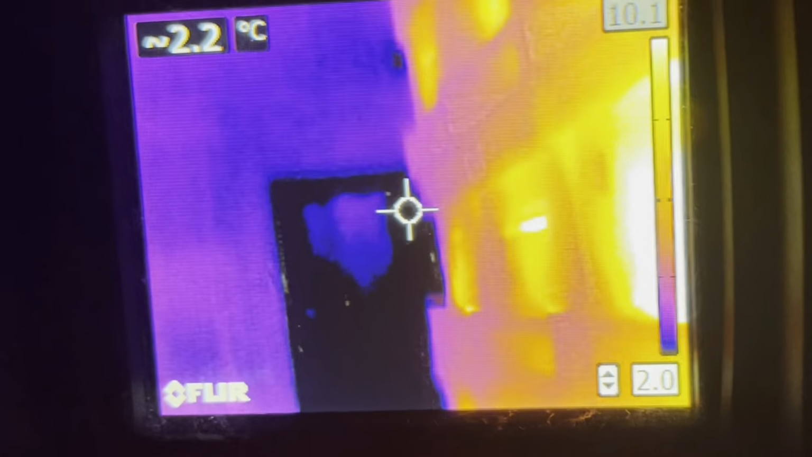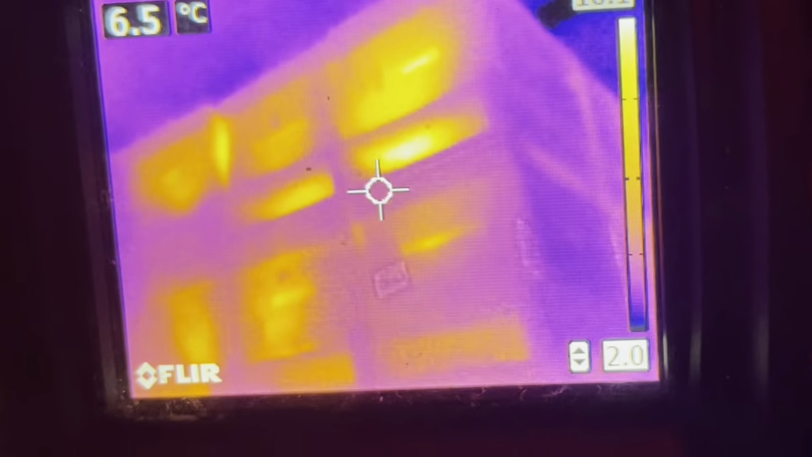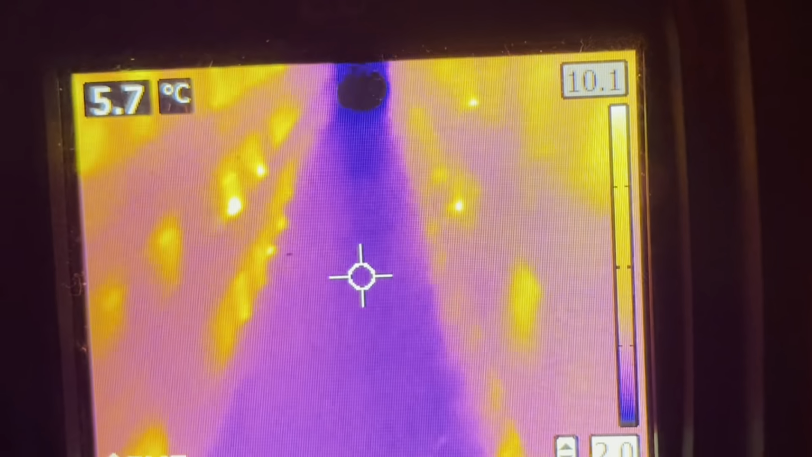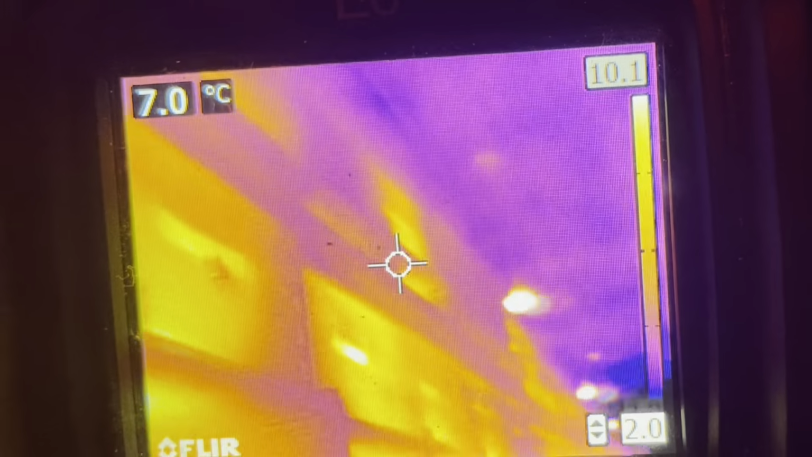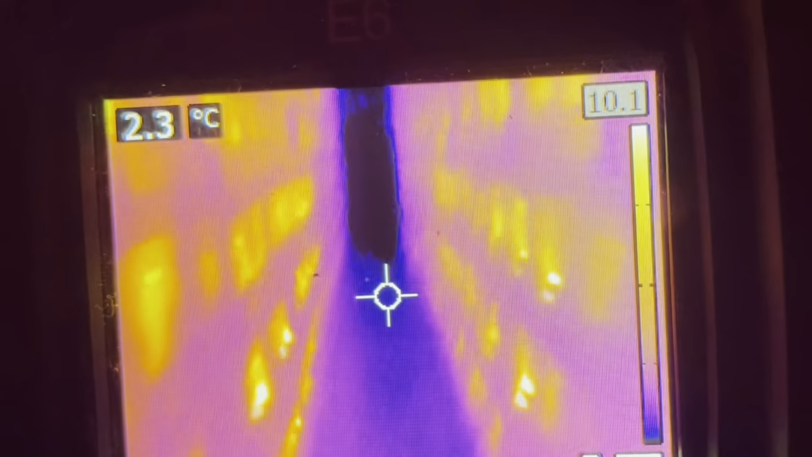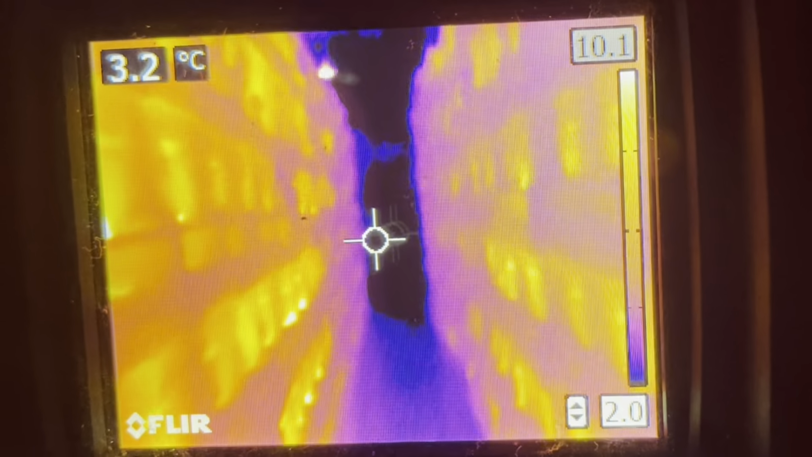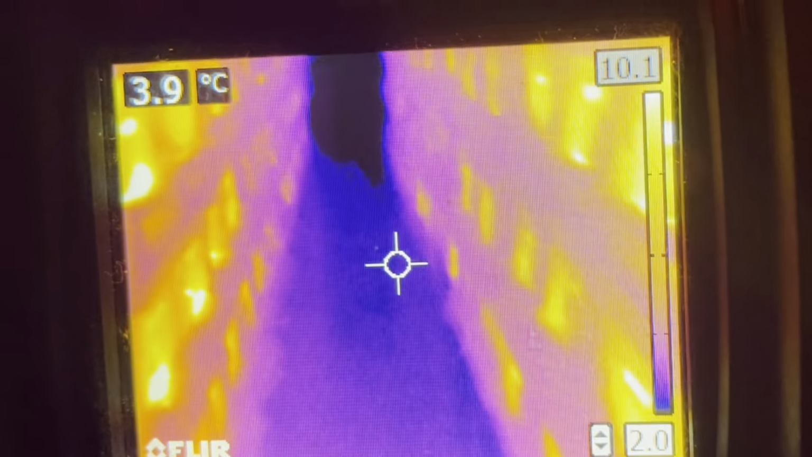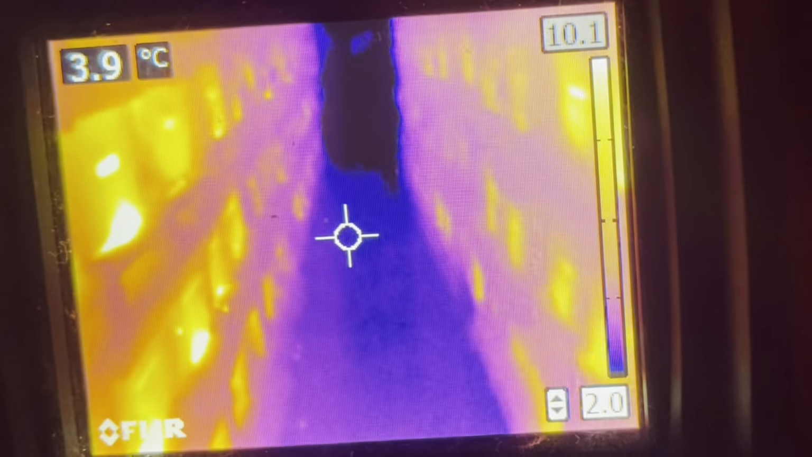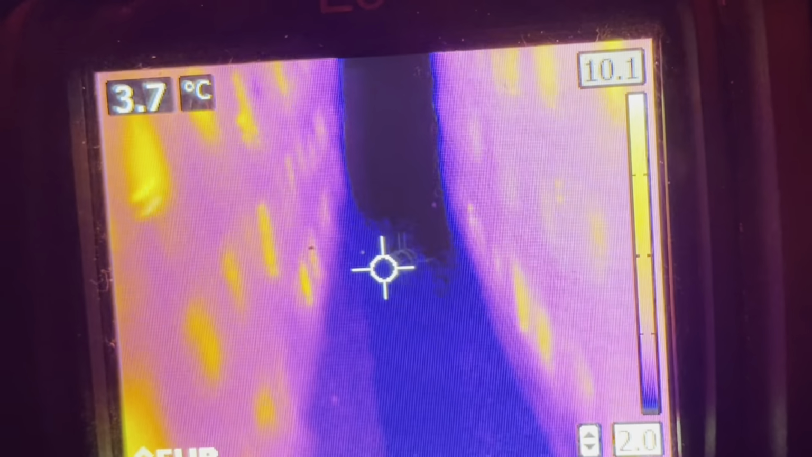44, 45, 46, 47, 48, 49, 50, 51, 52, 53, 54, 55, 56, 57, 58, 59.